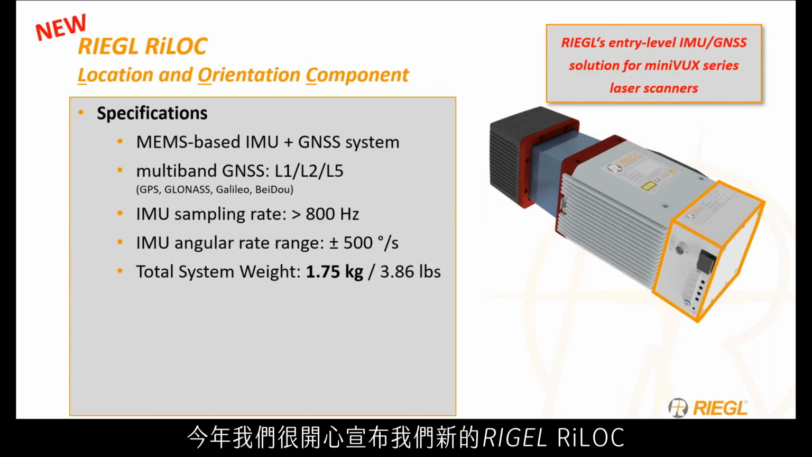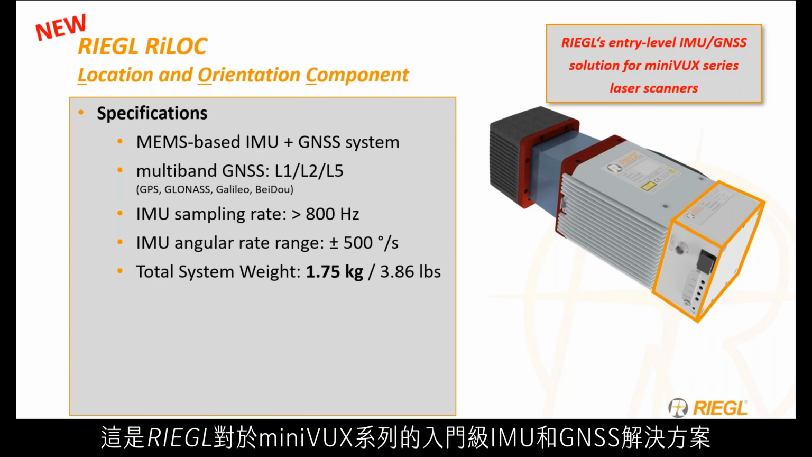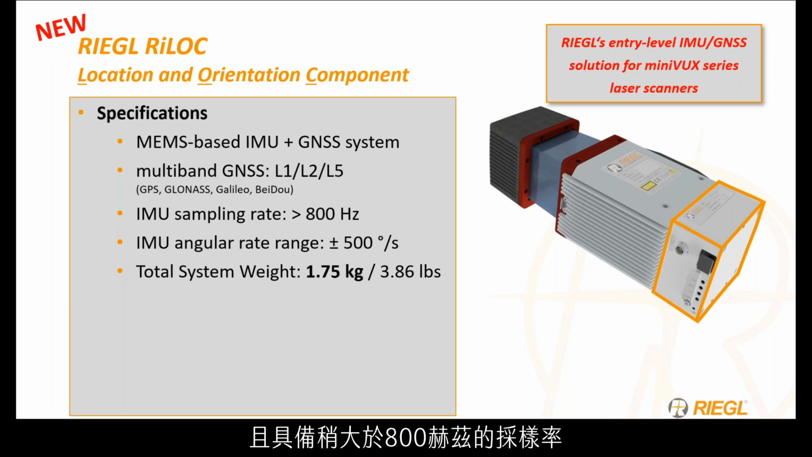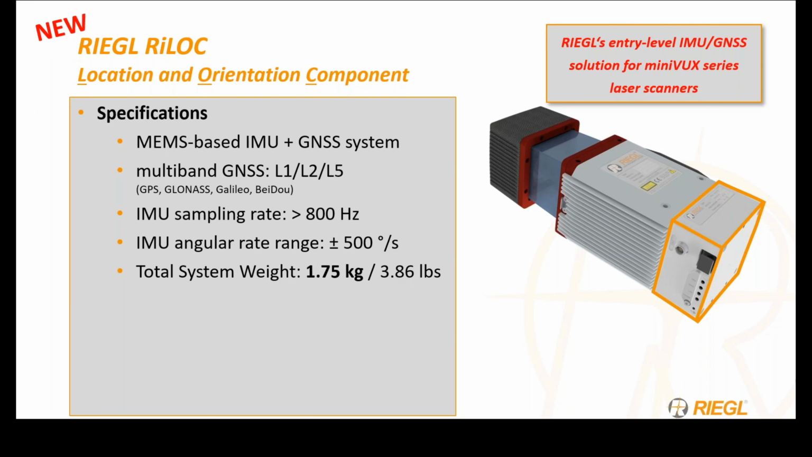This year, we'd like to announce the new RIEGL RILOC, which stands for Location and Orientation Component. This is RIEGL's entry-level IMU and GNSS solution for the Minivux series. RILOC is a MEMS-based IMU with a multi-band GNSS of L1, L2, and L5, and a little over 800 hertz sampling rate. This total system weighs in at 1.75 kilograms, which is a full quarter of a kilogram lighter than the Minivux with the APX15.